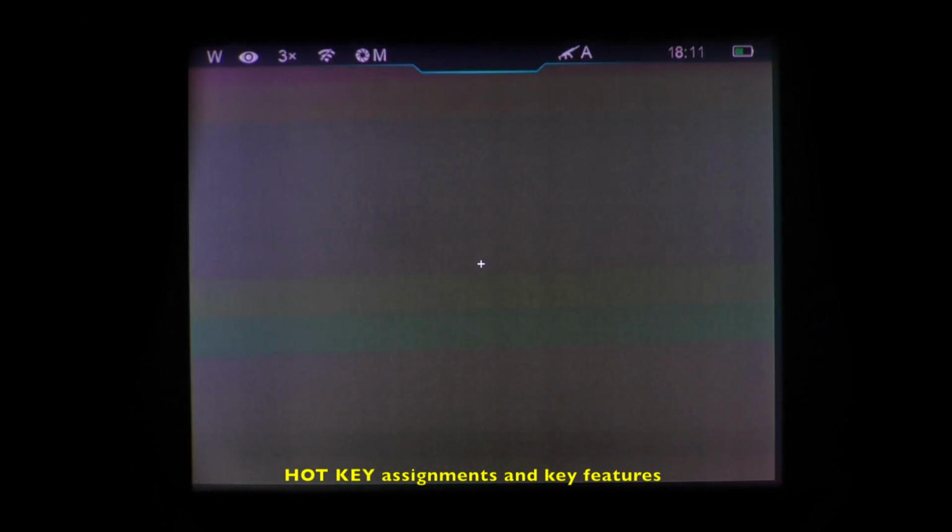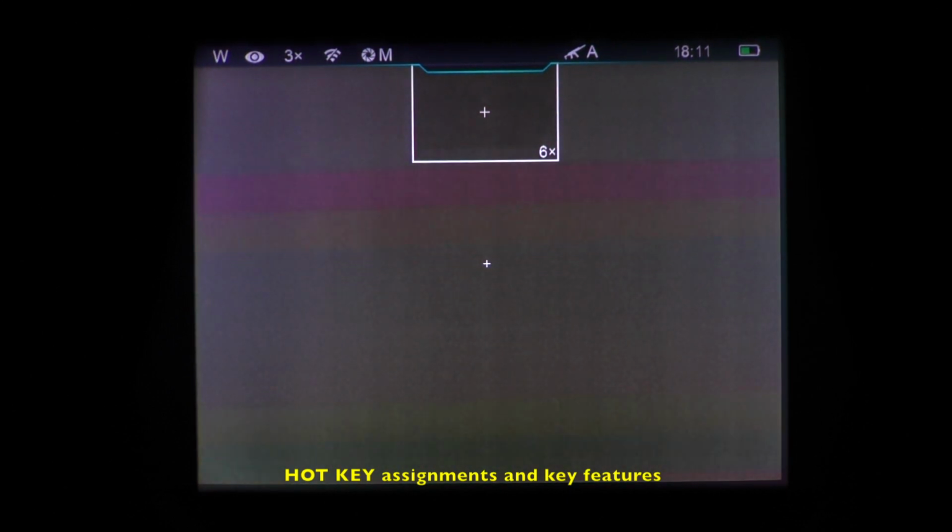The front and the back button, clicked at the same time and held for 3 seconds, is going to bring up picture in picture. As you toggle zoom, you'll see 6 times on the main screen, 12 on the picture-in-picture, 9 and 18, and 12 and 24, respectively.